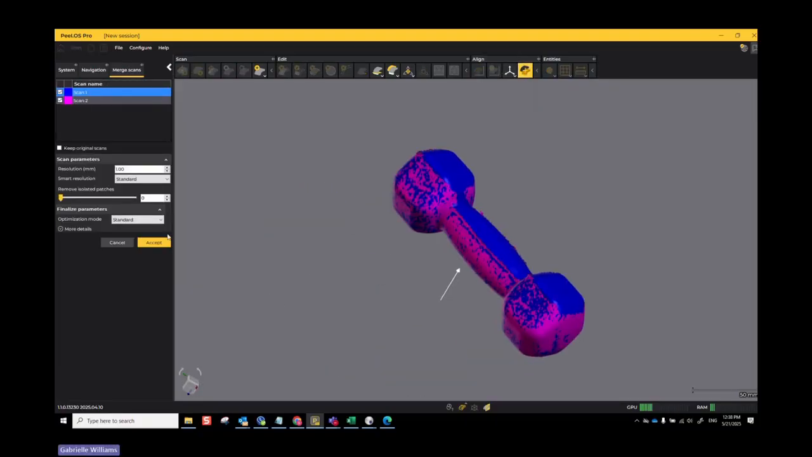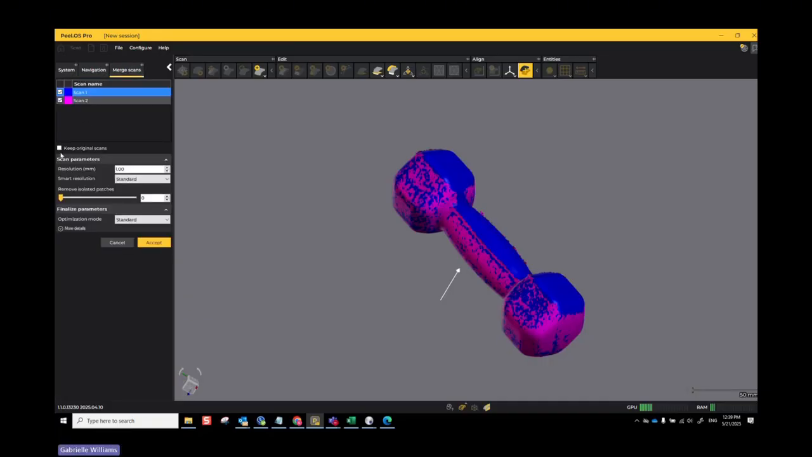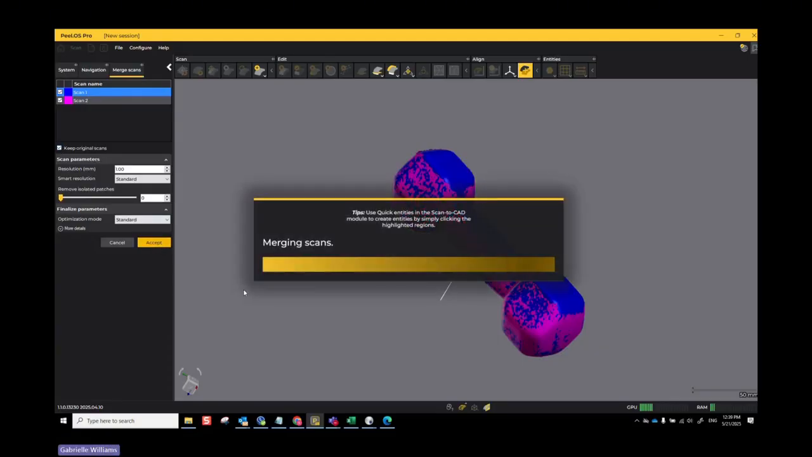And then I can choose what my final resolution is going to be at that point. And I can also choose to keep both scan 1 and scan 2 available to me. Right now, if I were to just click on accept, I will no longer have scan 1 and scan 2 in my navigation tree. I'll only have the final merge scan. So if I'm not sure, maybe I want to go back, maybe I want to do some editing later, or maybe I'm just starting off and I'm scared, I can just click on this and then click on accept. And then once it's done merging, I'll have side 1, side 2, and my merged scan.